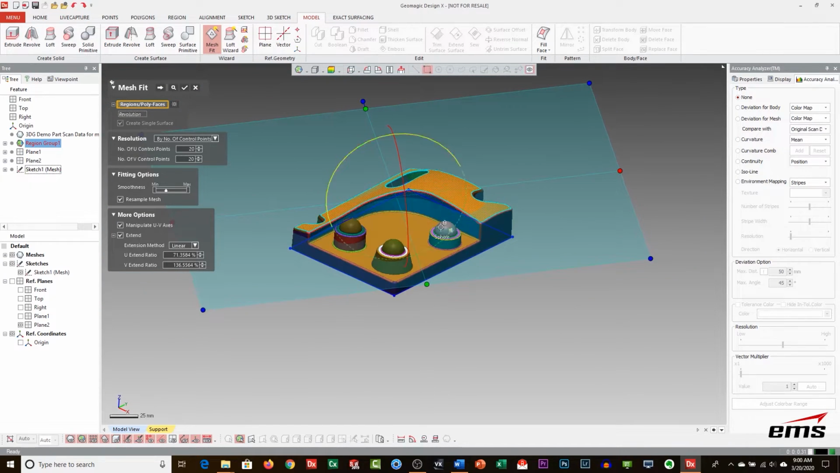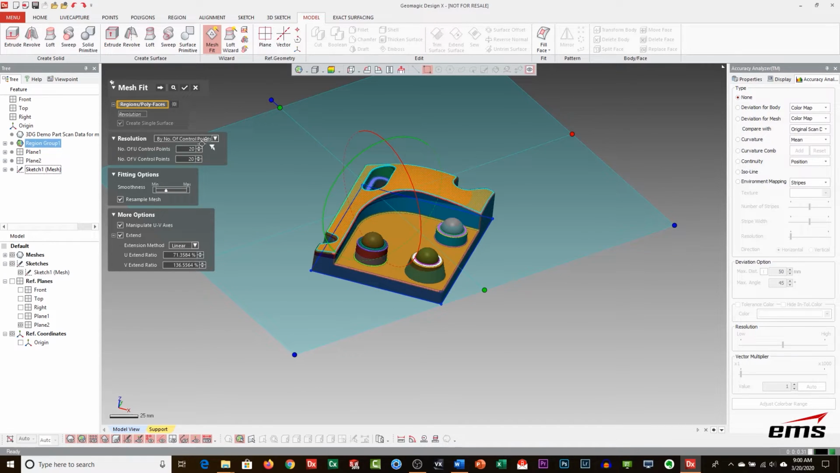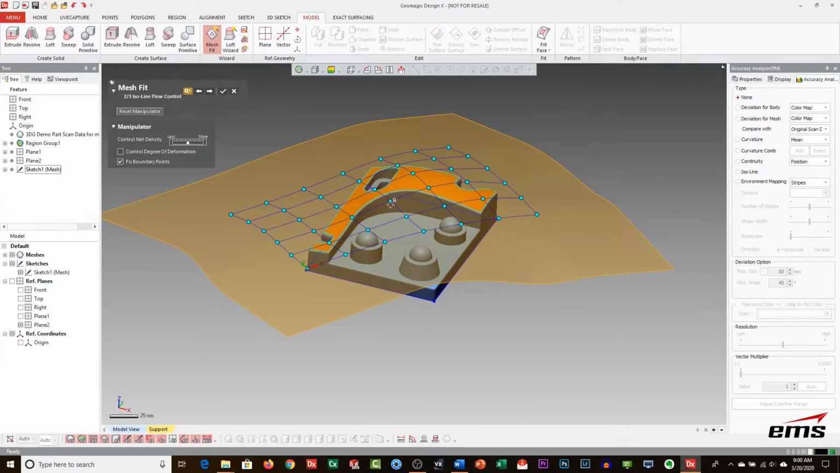And again, we have a lot of tools in here to do this. We can go by control points, by deviation. We can adjust the smoothness. I'll show you this manipulate UV axis. There's some really neat tools. So for example, let's go into step 2. You can actually come in here and pull these little UV nodes around. Maybe you've got a certain area you want to adjust.